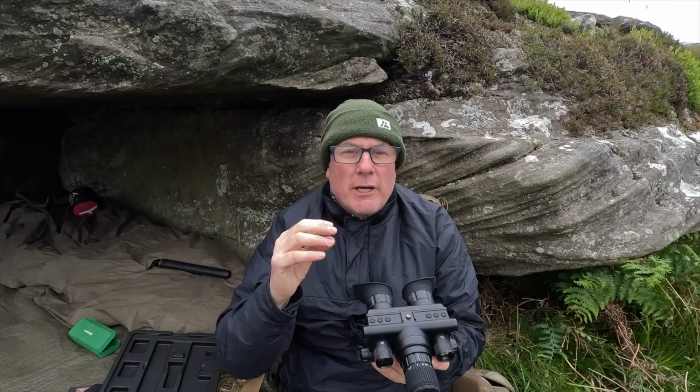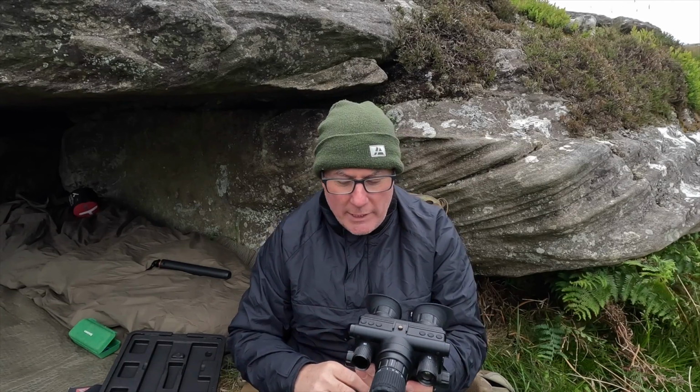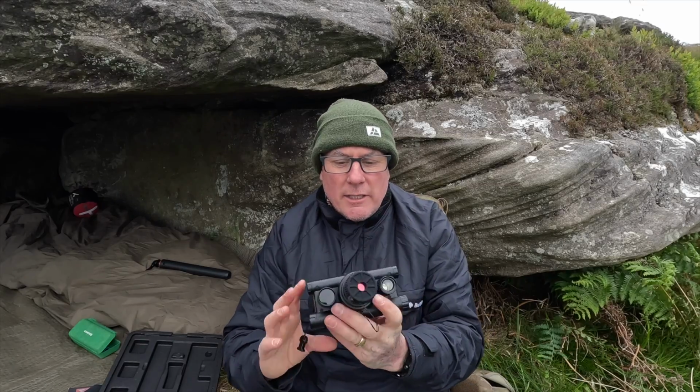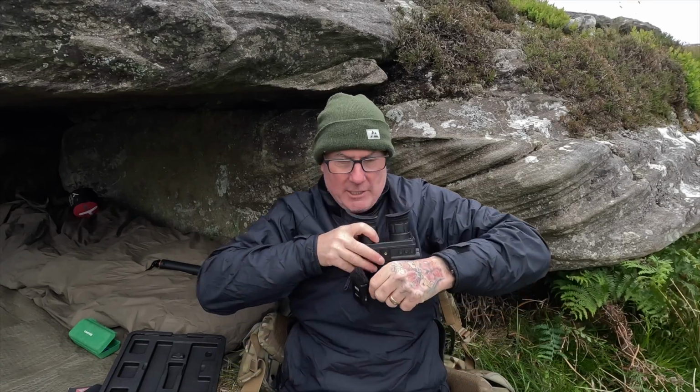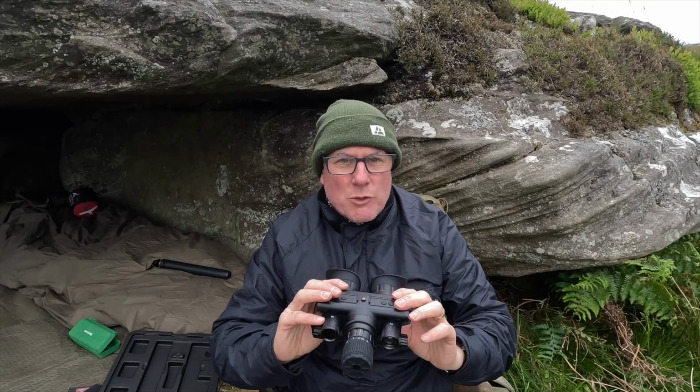If I can, I'll try and get a few little pictures of it up as we're speaking about this item. It's nice and light and pretty compact. It fits inside my buffalo pouch really easily, and there's no excess weight like some of the binoculars you can get on the market, which are quite bulky and heavy. These are very, very light, and I must say I've been impressed with it so far.